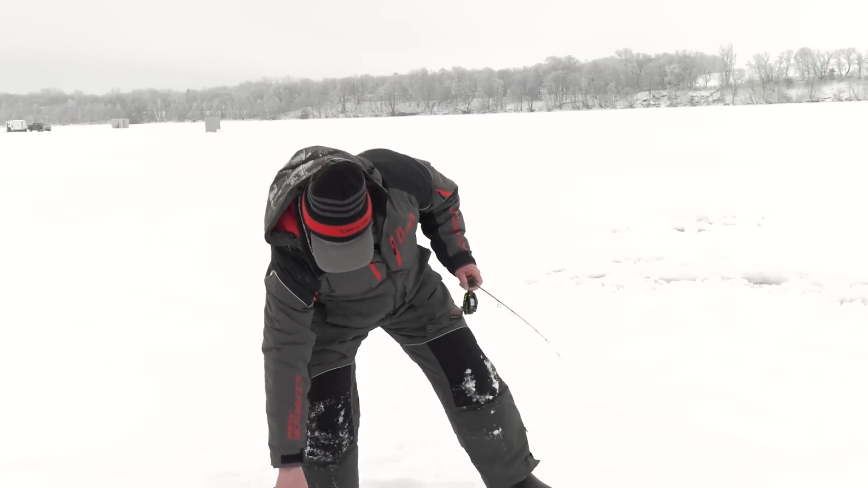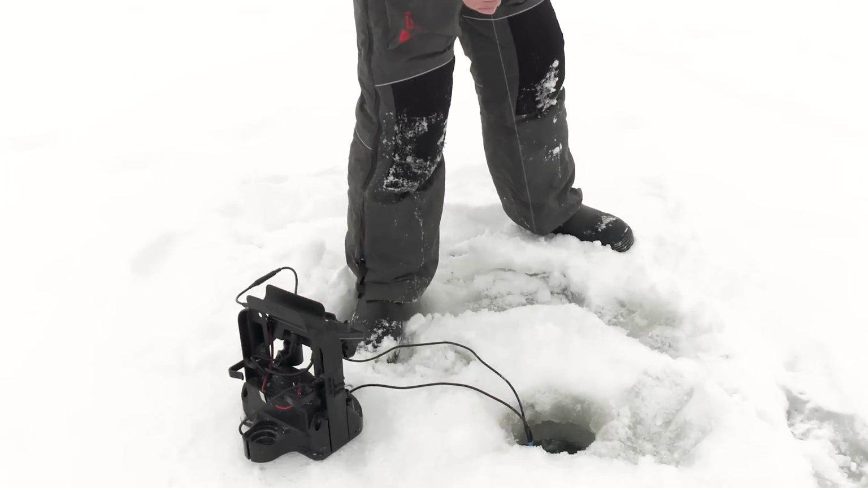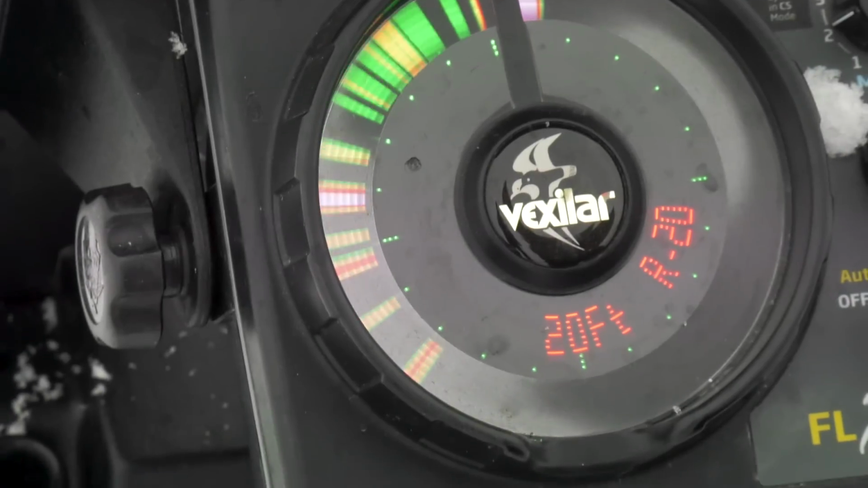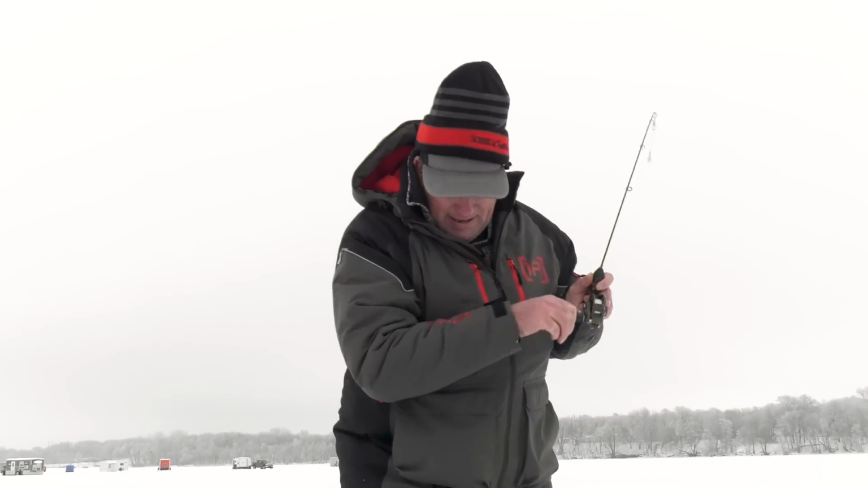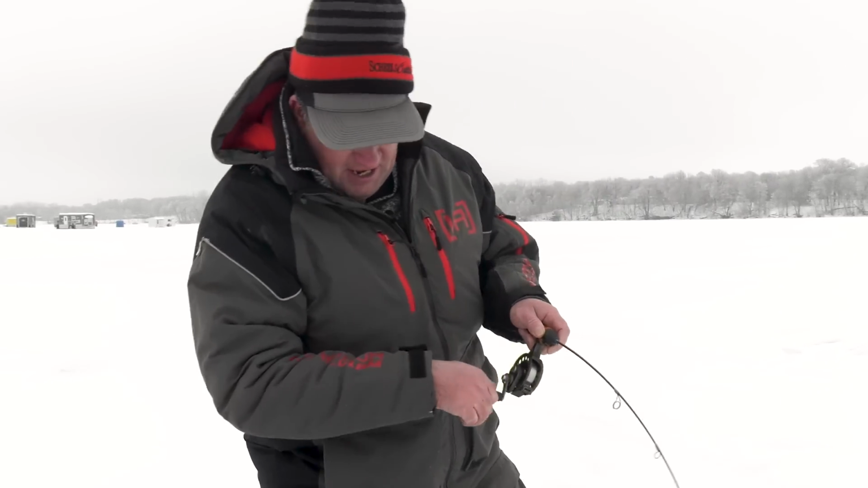Oh, got him here. There he is. One thing's for sure, when you get about 10 feet of fish below you, they sure are easier to catch.